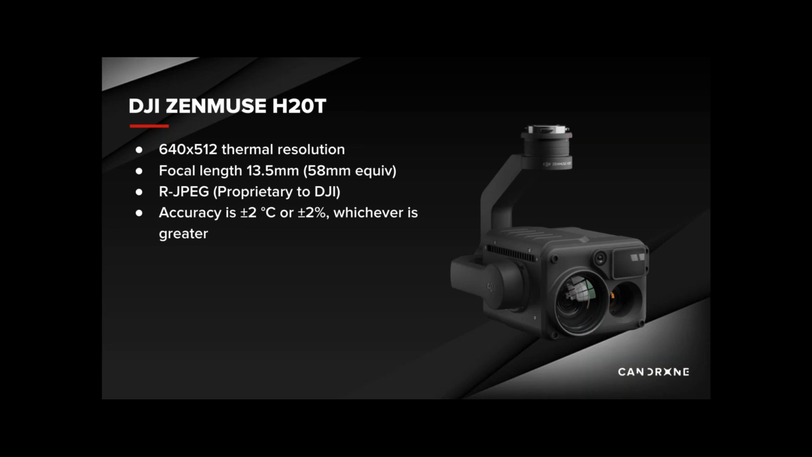To talk about the thermal resolution, this camera has a 640 by 512 radiometric sensor with a focal length of 13.5 millimeters, which is equivalent to 58 millimeters in a full frame camera. The thermal image format is R-JPEG, which is proprietary to DJI, and we'll speak a little more about this later in the presentation. As for accuracy, you can expect plus or minus 2 degrees Celsius or plus or minus 2%, whichever is greater, when using this thermal sensor.